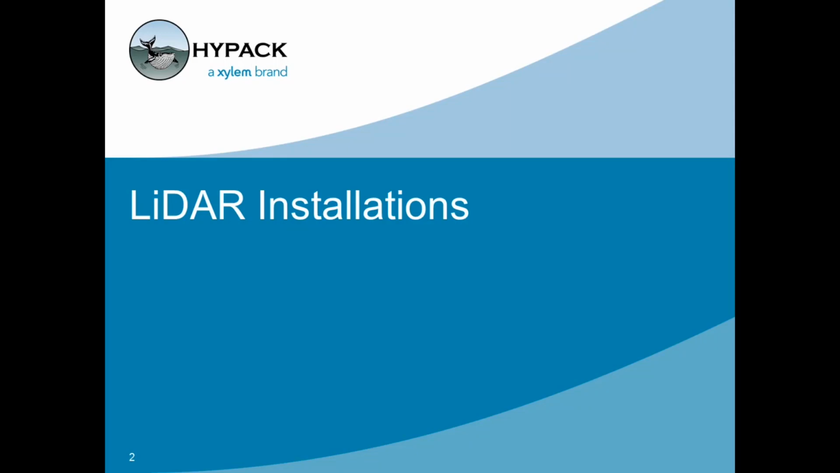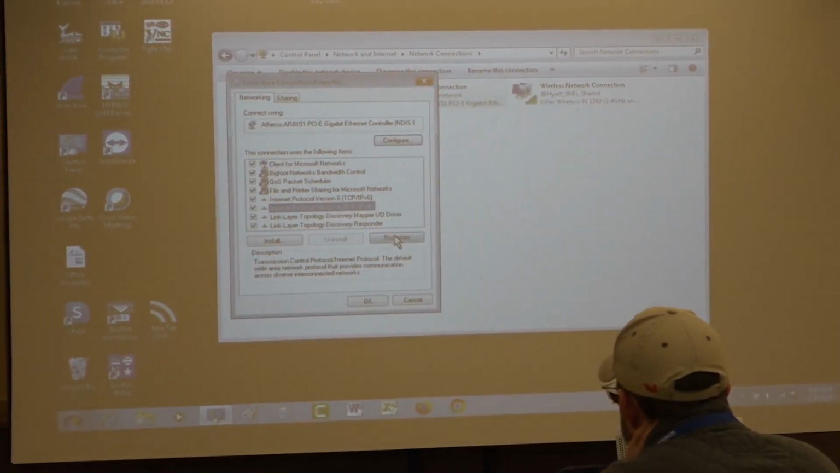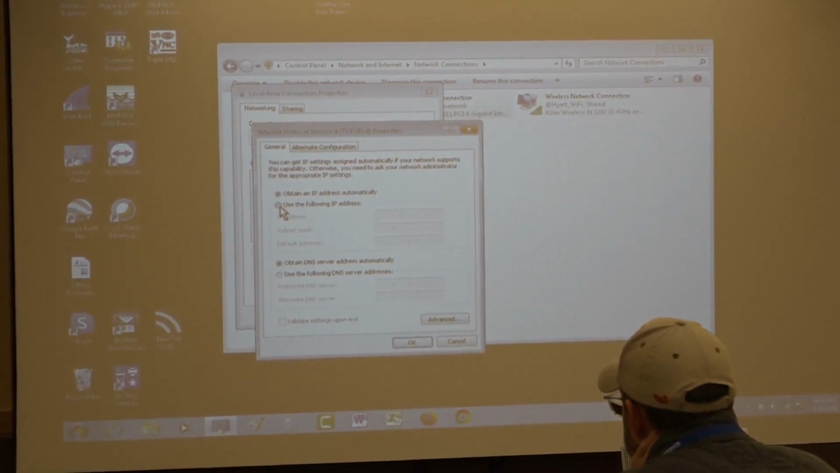So the first thing that we need to do is make sure that we can get the IP address talking to the laser here. In order to do that, we're going to go to the control panel in your computer, go to the Network and Sharing Center, and change our adapter settings. We're going to right-click on our local area connection, go to Properties, go to the IPv4 connection, click on Properties, and we want to set a static IP.